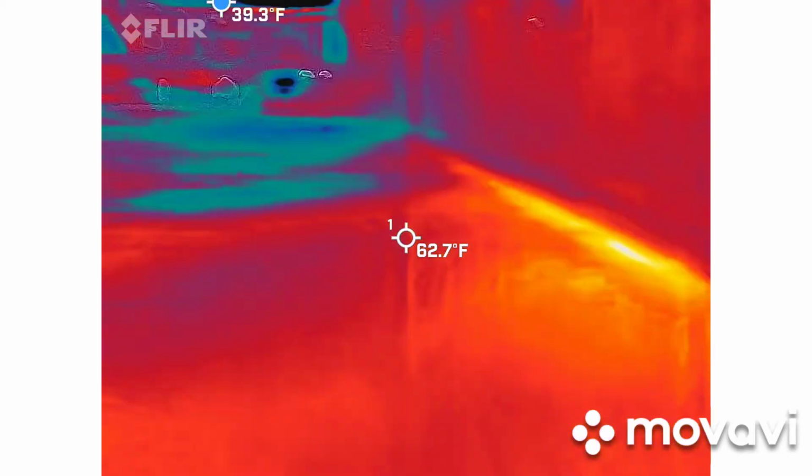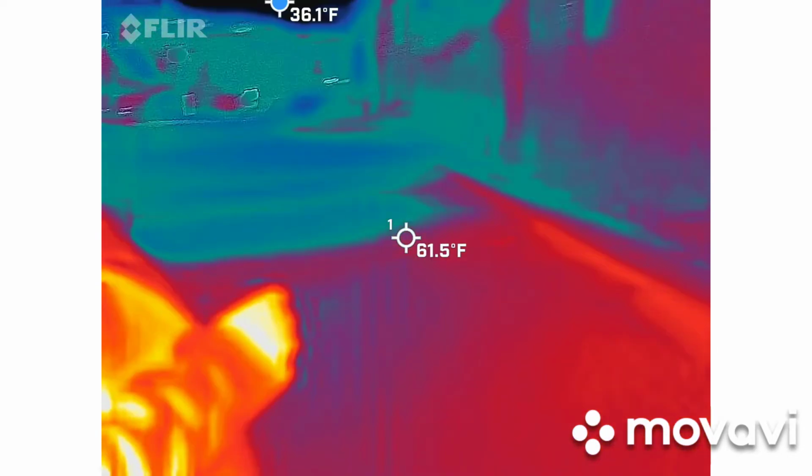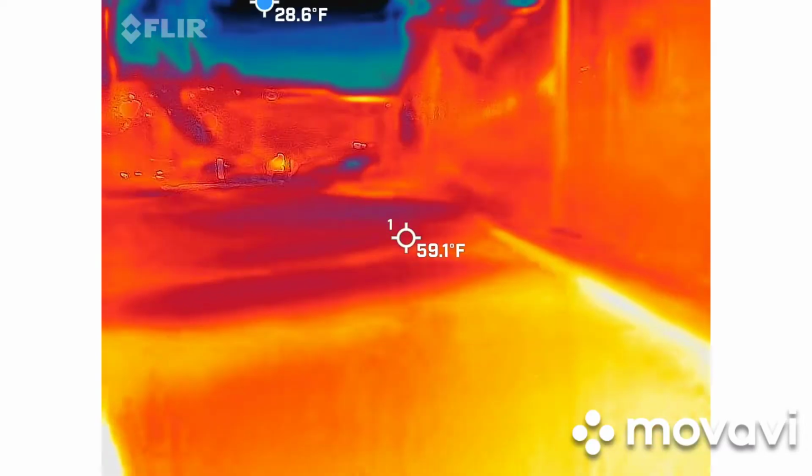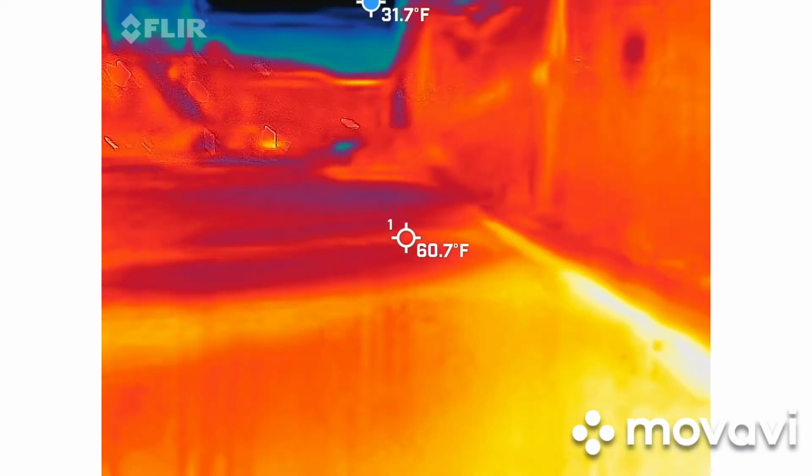Alright, so when I have my groups of 10, I always stop here because I have to show everybody a little bit more hands-on with their tools. It's a very quick stop. Normally, even with 10 people, it's usually only like 5 minutes.